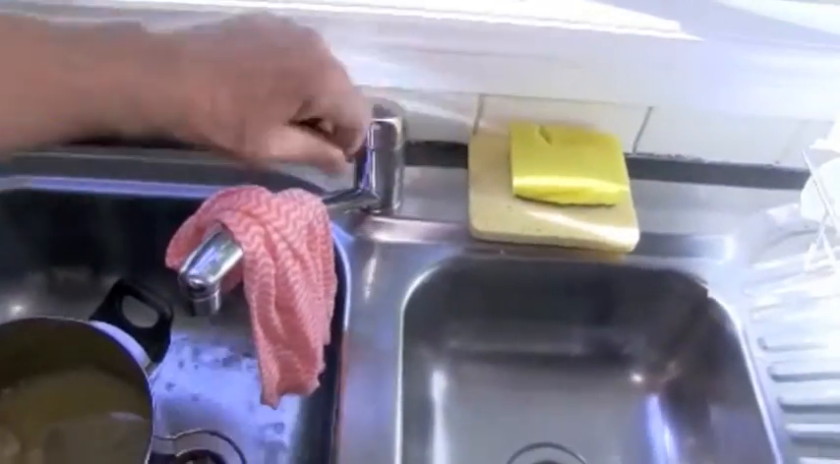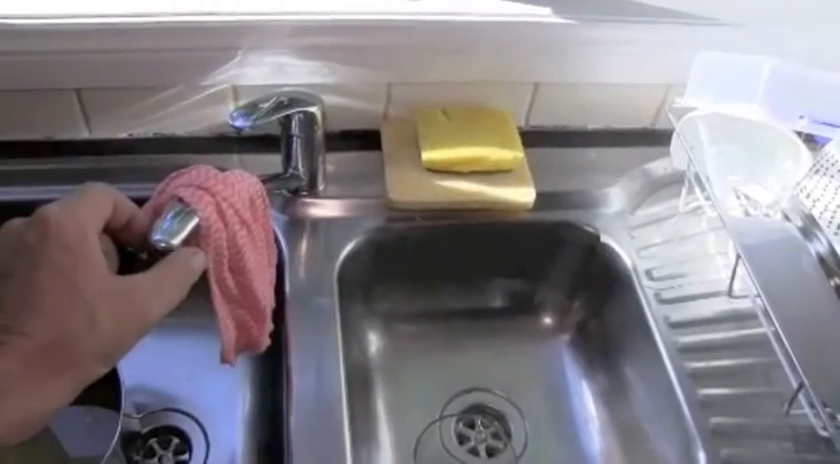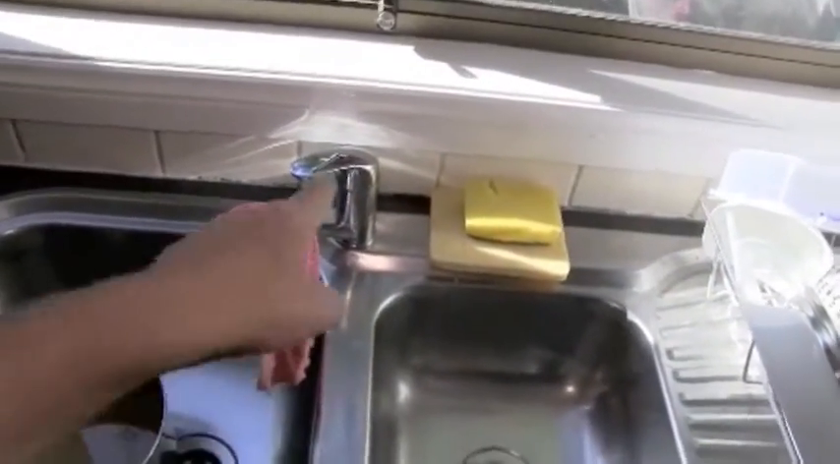Water flow to the kitchen sink, fine. A little bit of water hammer just on the hot water line. A plumber can fit a pressure equaliser valve to try and minimise any water hammer if it really becomes a problem. The mixer tap is nice and sturdy, no leaks to any of the seals.